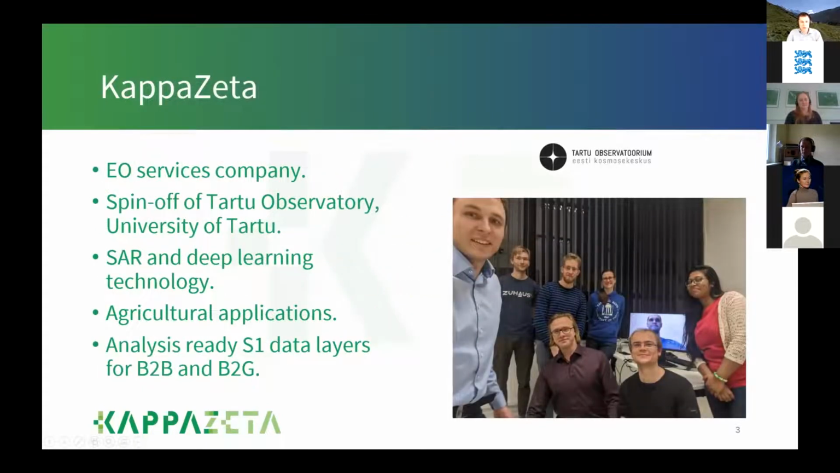So we are an Earth Observation Services company, and as Martin said, a spin-off of Tartu Observatory. We exploit a lot of synthetic aperture radar and deep learning technology, but we don't say no to optical data as well as other machine learning methods. We concentrate on agricultural applications, more recently also agricultural insurance.